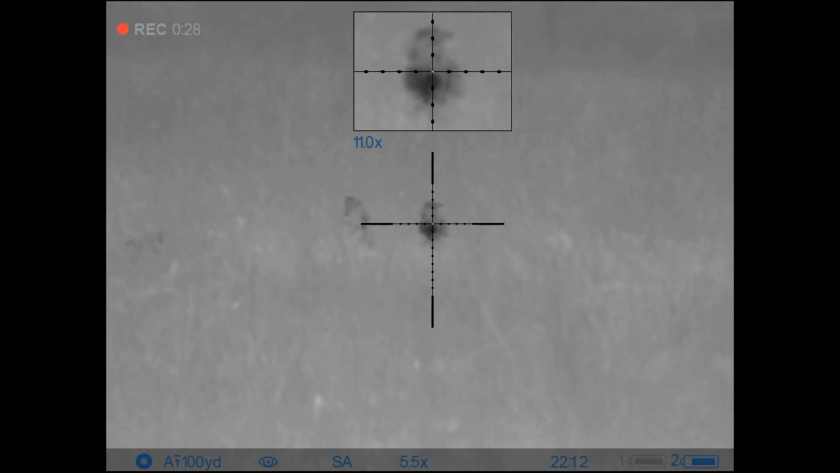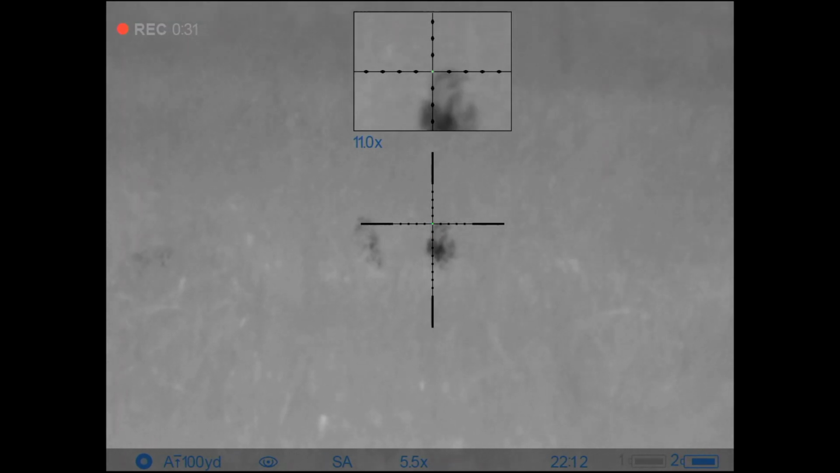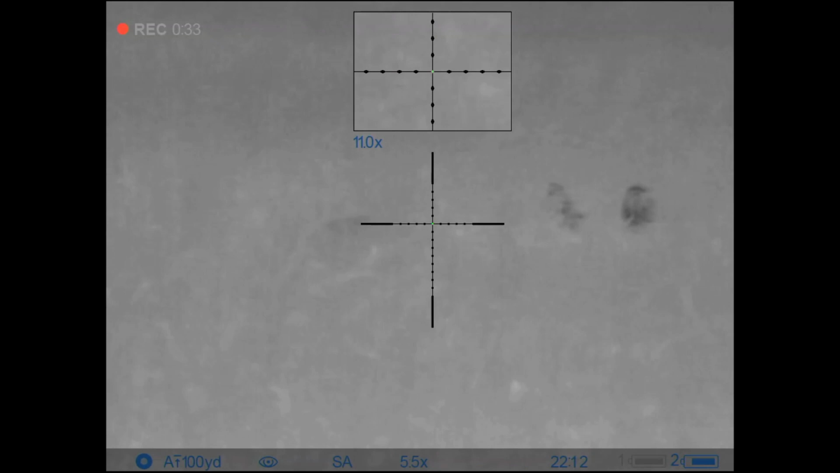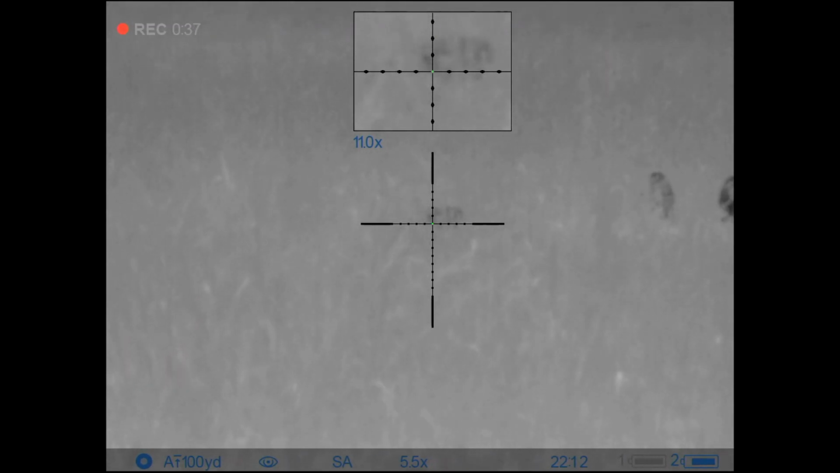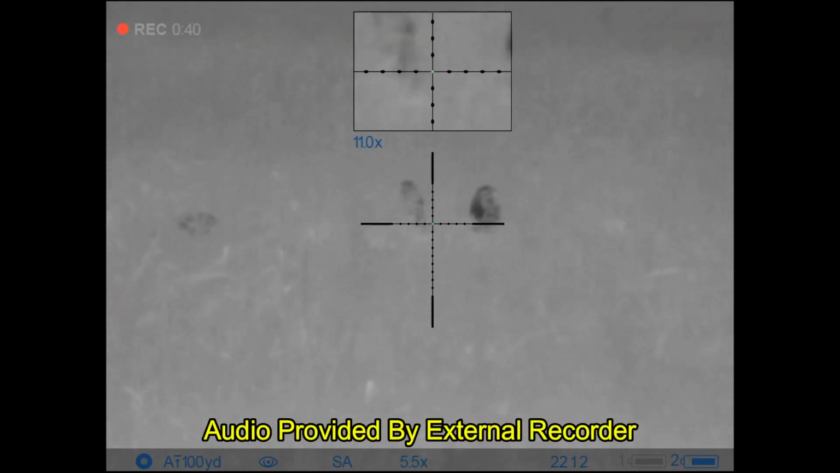Still at this point, I don't have a positive identification. I don't know what else it could be other than pigs, but I want to get a good broadside view before I do any shooting.